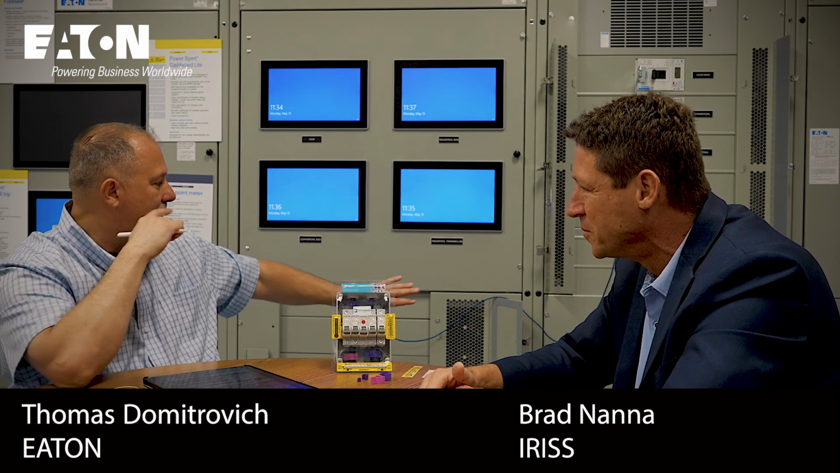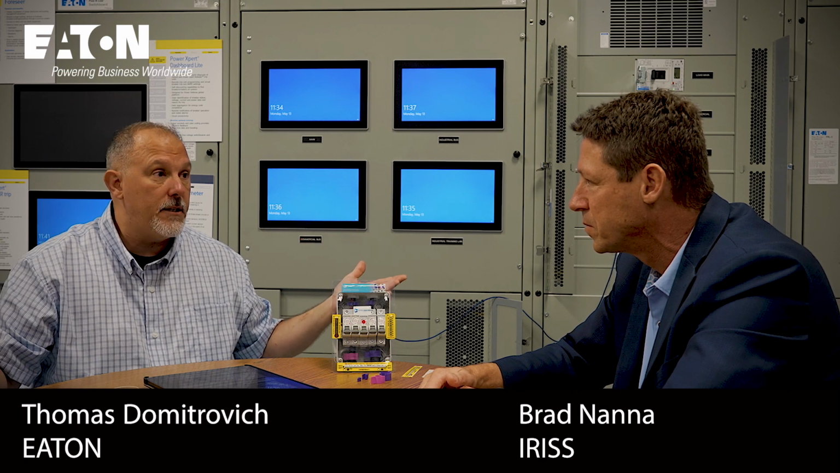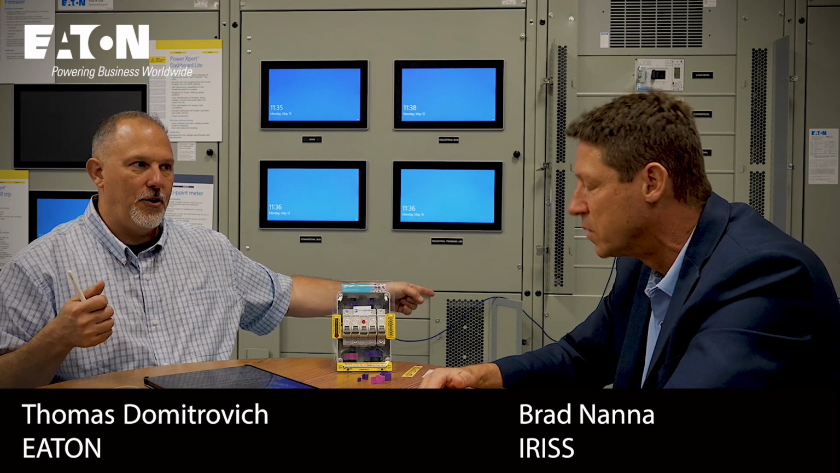Before that, you have to remove the dead front. You have to expose energized parts. That is a definition of justified energized work, because you can't get it done without it being energized, and you do have to expose your electrical workers. So if you're at service entrance equipment, anybody within the arc flash boundary has to be dressed. I'm not a thermography expert. If I'm 20 feet away, can I do thermography on a turbo? I highly doubt it. No. You're going to have to be close.